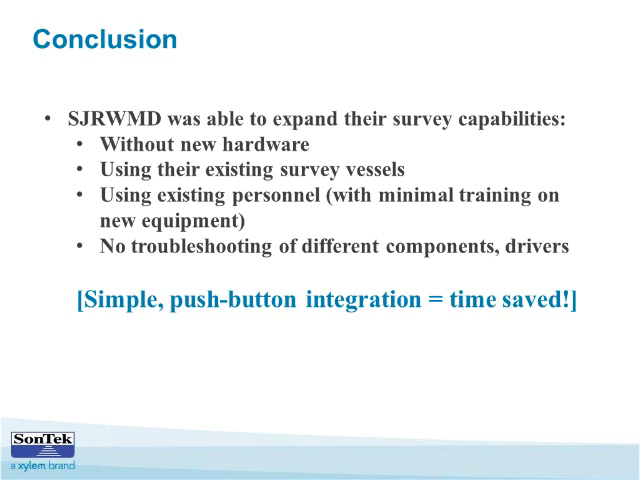And then also, to sum it up, it's simple: push button integration equals time saved using the M9 and the HydroSurveyor.